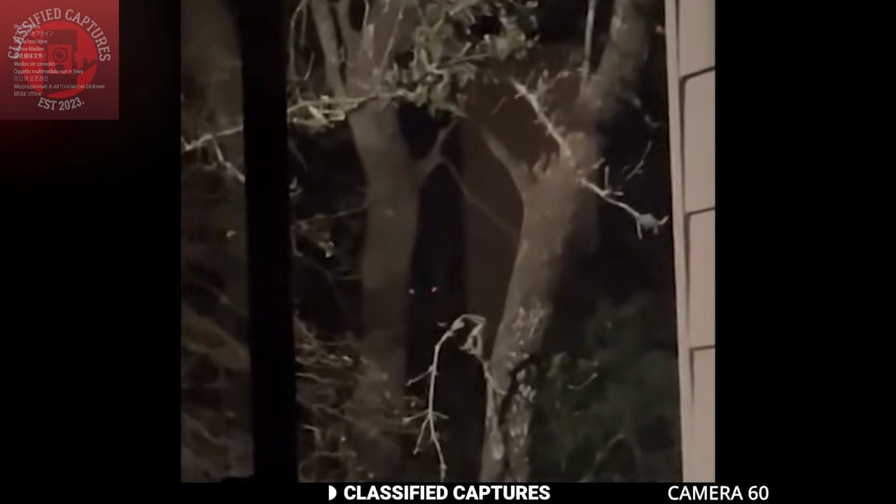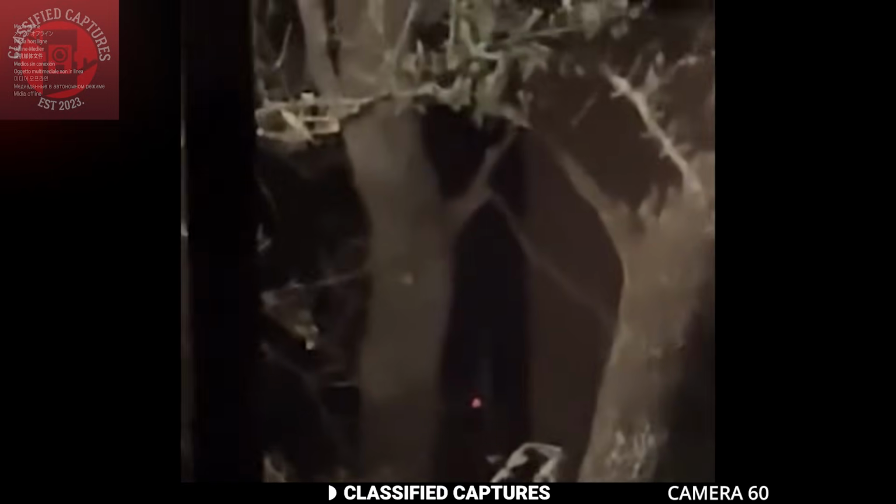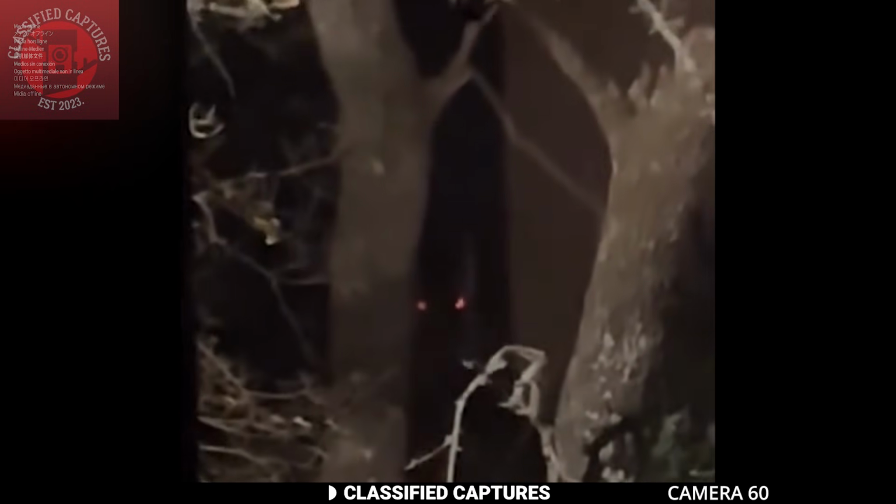In the dim moonlight, he spotted an odd figure standing by a tree. The figure was shrouded in darkness, its shape indistinct yet menacing. Terrified, he zipped the tent shut, only to muster the courage to look again. This time he caught sight of glowing eyes peering from the dark, their piercing light cutting through the shadows.